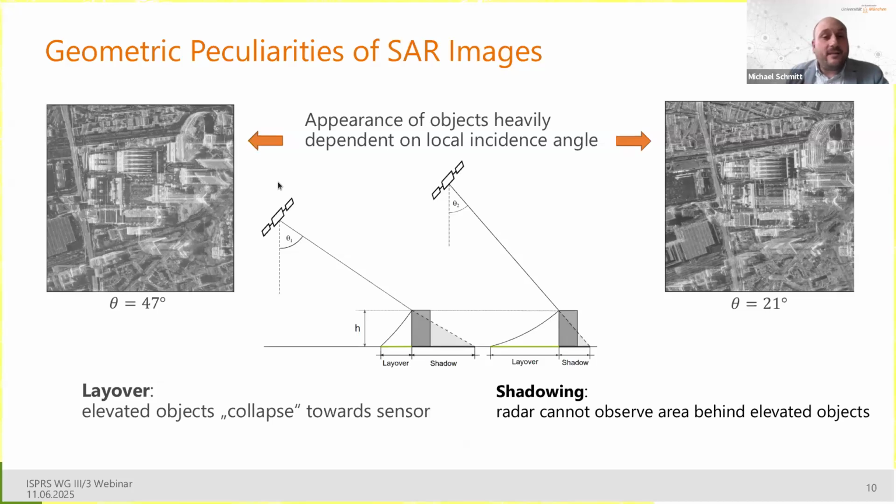Even more important than that, in my point of view, are the geometric peculiarities of SAR images. And this really comes into play mostly if you work with complex scenes, such as urban areas, and with very high resolution data. The problem is not as prominent if you work with, for example, Sentinel-1 imagery of medium resolution and maybe rural areas, then you can almost ignore this. But if you take cutting-edge high-resolution data and urban areas, then you really have to take this into account.